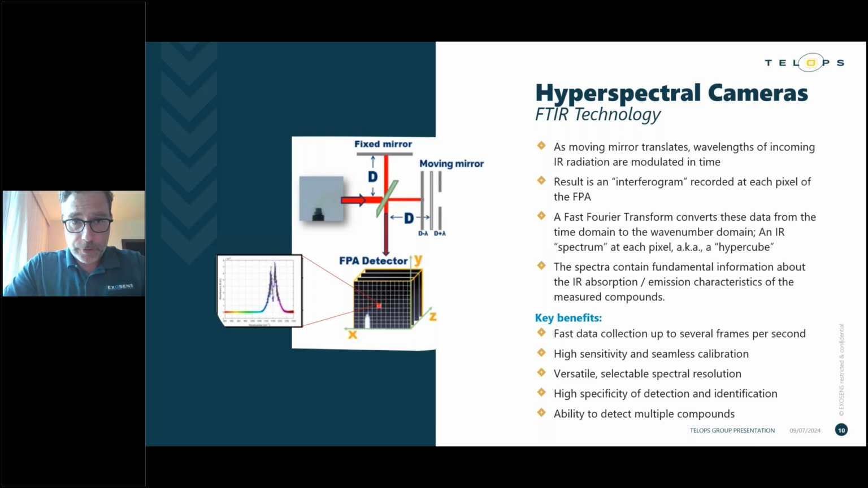And this is the little green element at the center of the red rays, or red light, or straight lines. This piece of equipment has the property of letting 50% of the light go through and 50% of the light bounce right back. At the end of the two arms, or two paths, of the interferometer, we have mirrors, and these reflect the light back onto the infrared detector.